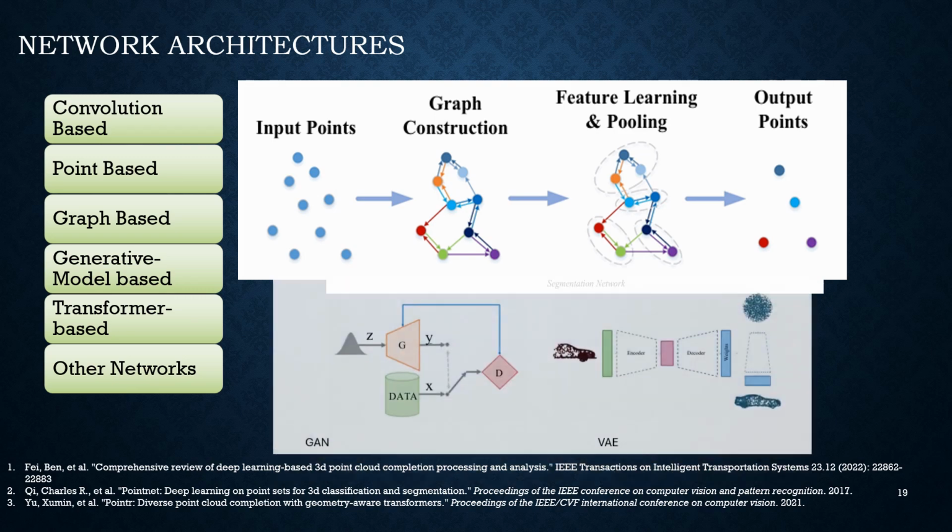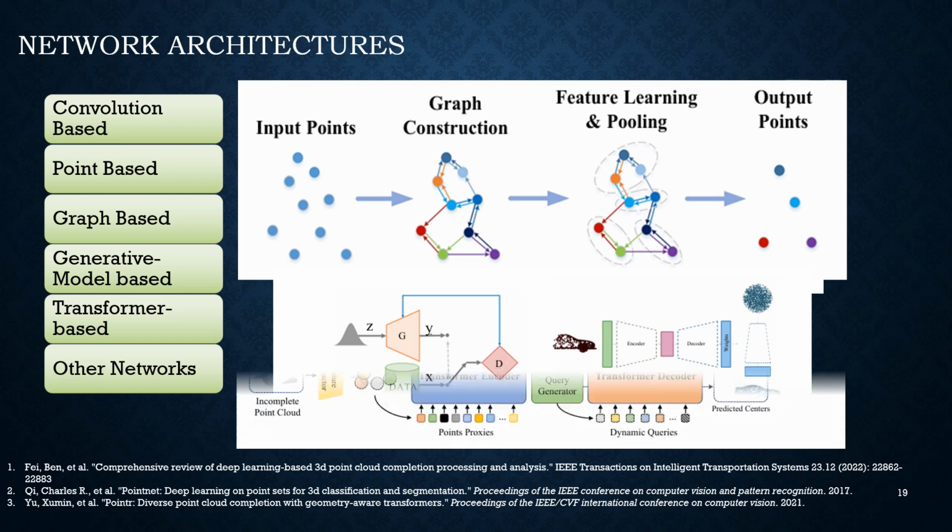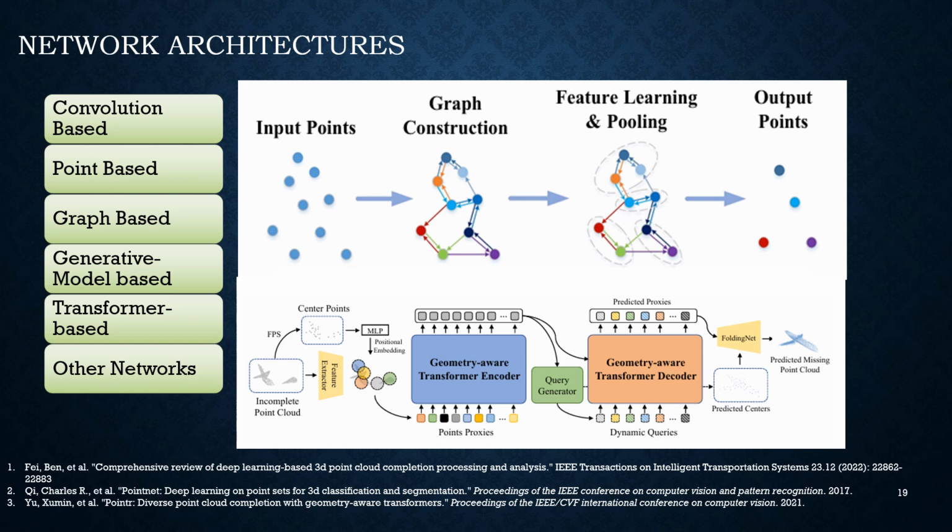Generative model-based networks generate data based on the data they are trained on. They are classified into generative adversarial networks GANs, variational autoencoders VAEs, and diffusion models. Transformer-based networks make use of transformers for inferring local and global spatial relations in the point cloud. Completion networks that use a different approach are put in the other networks group. This network-based classification is discussed in detail in the survey by Fei et al., cited at the bottom of the page and in our survey.